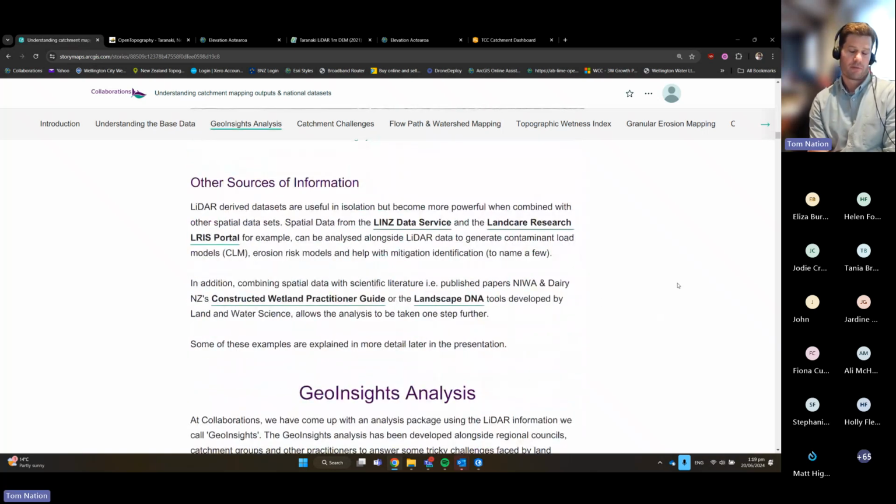Along with the LiDAR information, we've been starting to combine that with other spatial data, and that's where you start getting far more insights, or a lot more powerful outputs.